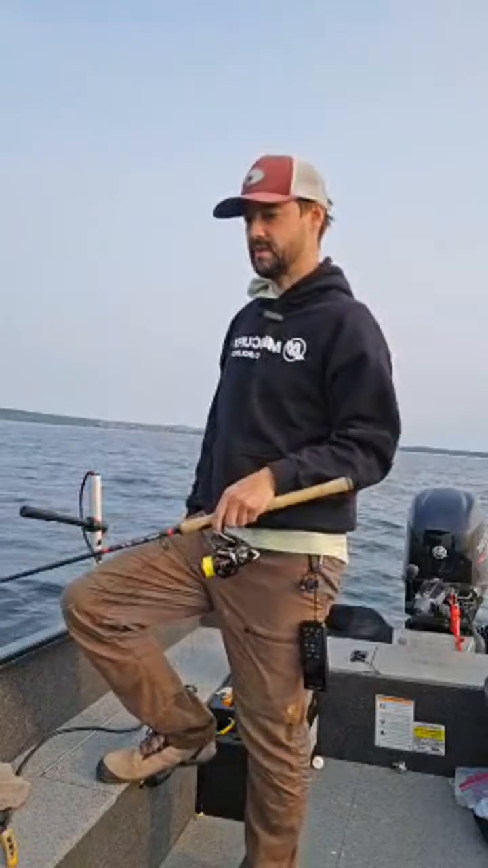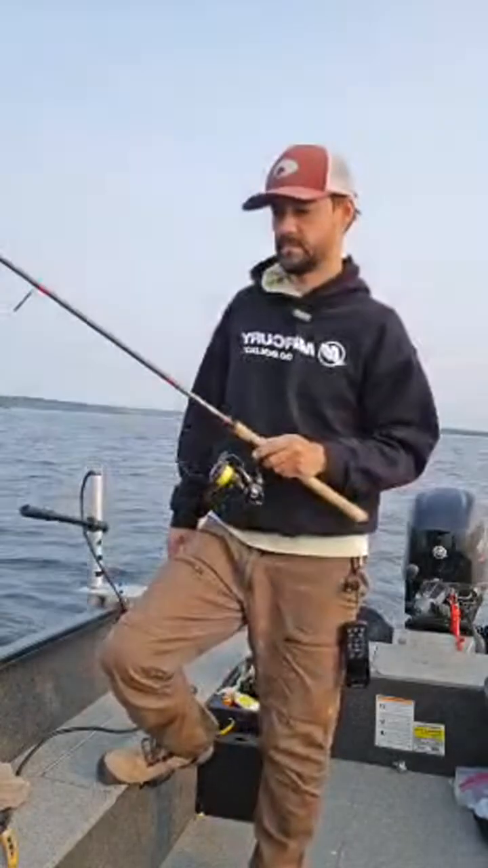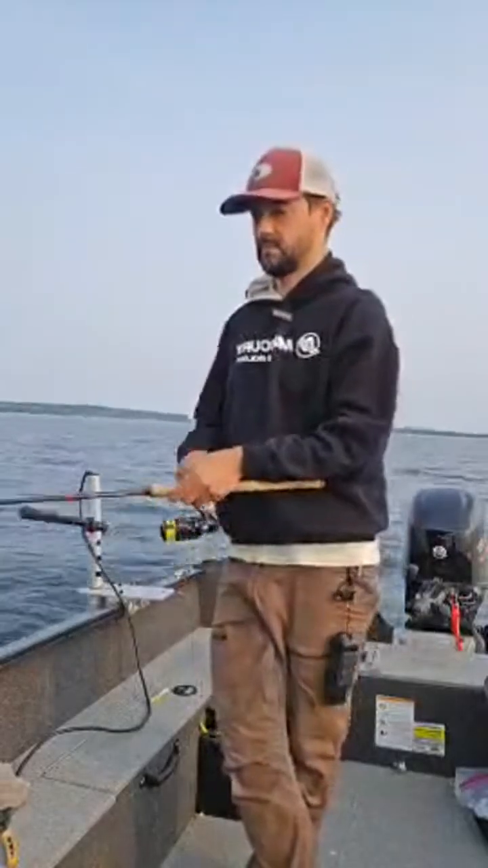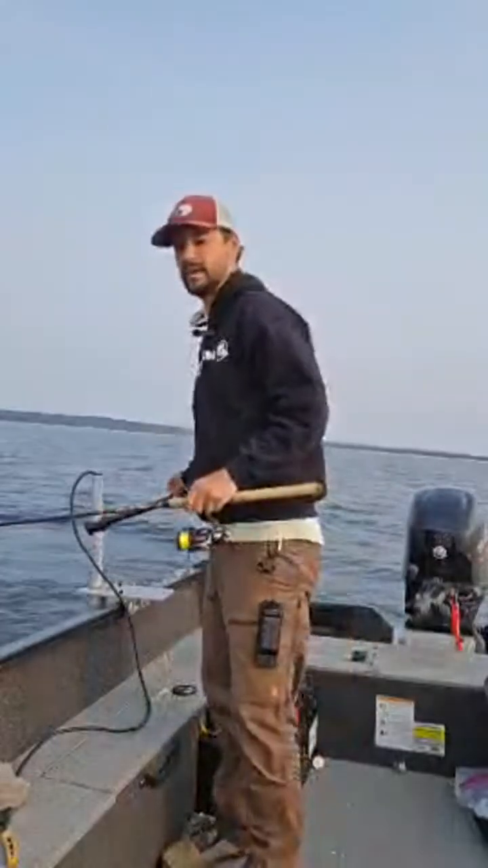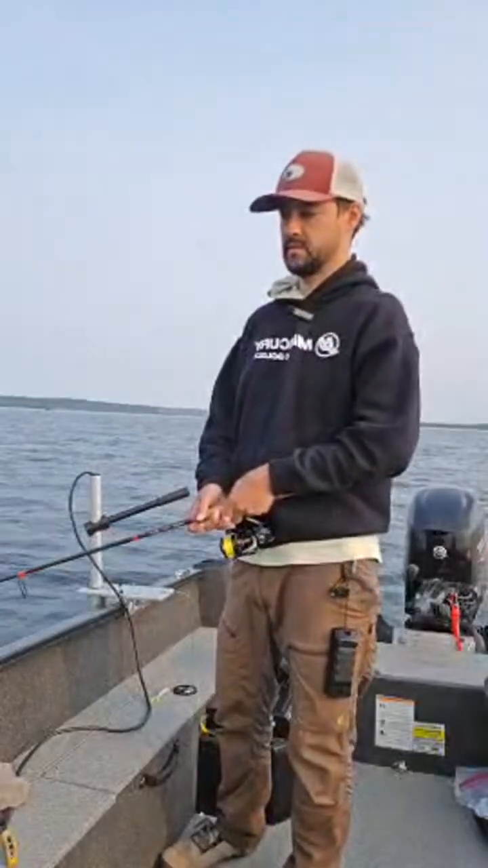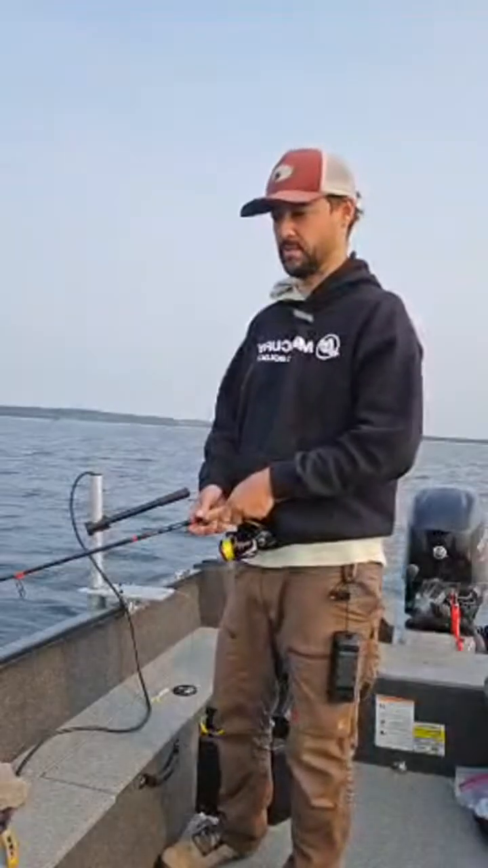No, I missed the fish. He's gone. And every fish I've seen today has been hauling butt, literally just not staying still. They just keep moving and moving and moving.